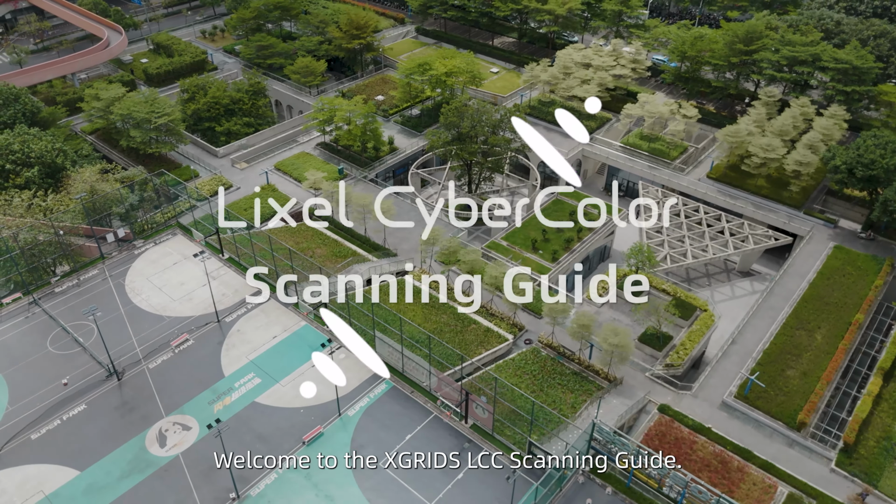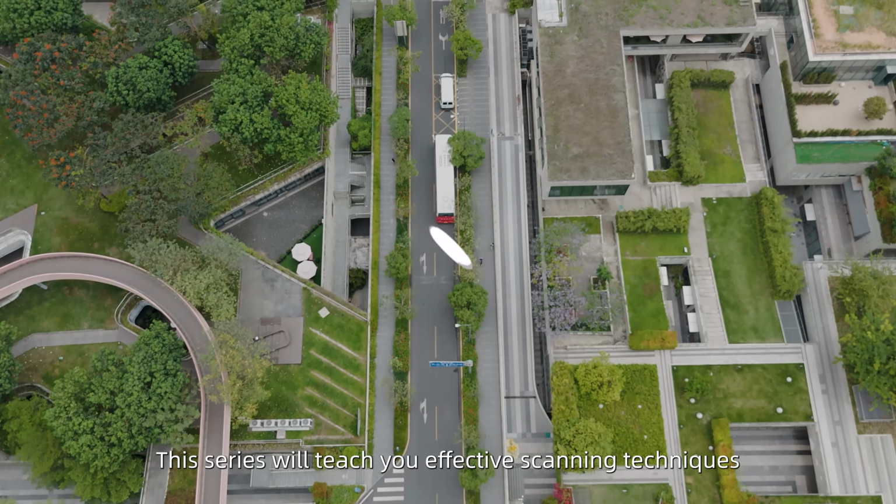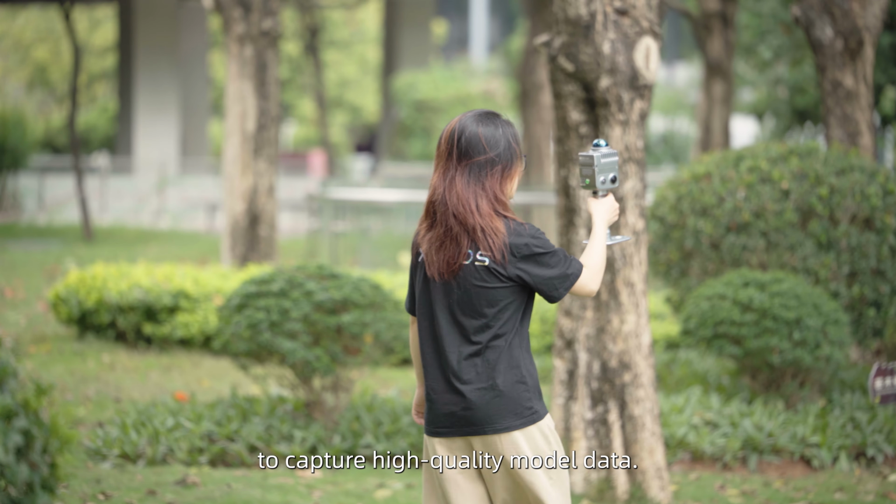Welcome to the XGRIDS LCC Scanning Guide. This series will teach you effective scanning techniques to capture high-quality model data.